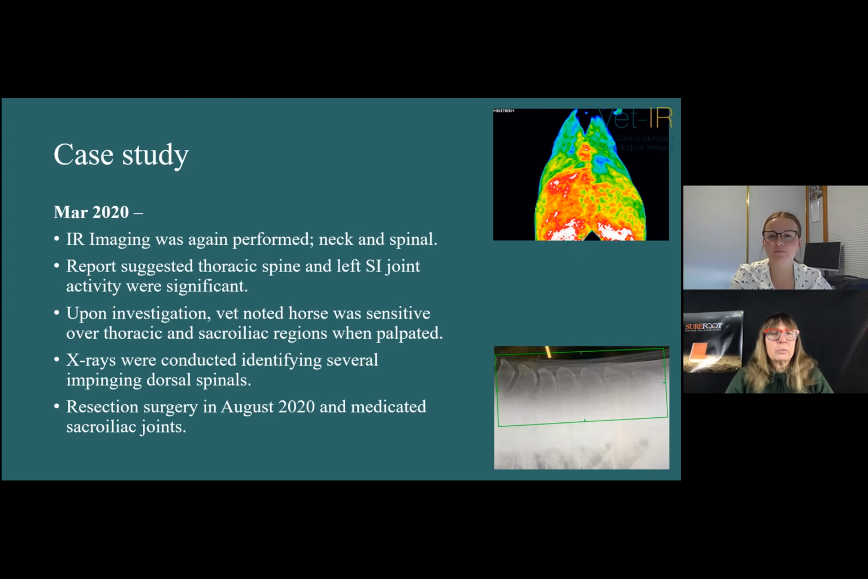So, kissing spine. Ronnie then went for resection surgery in August 2020, and he had his sacroiliac joints medicated. He'll be monitored closely with IR imaging on his return to work and rehabilitation process. And I actually just received an update on Ronnie this morning. His rehab has been delayed due to an injury, but he's now at 6 weeks of ridden work at walk, and he's just about to start trotting next week.